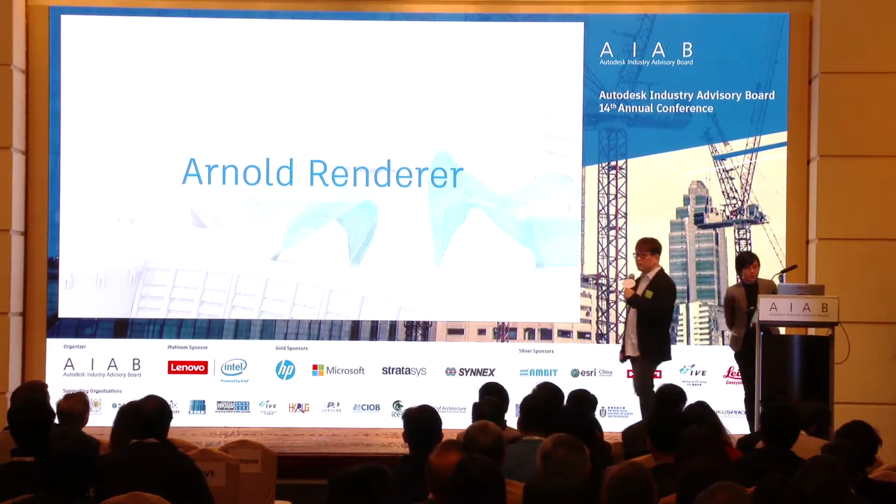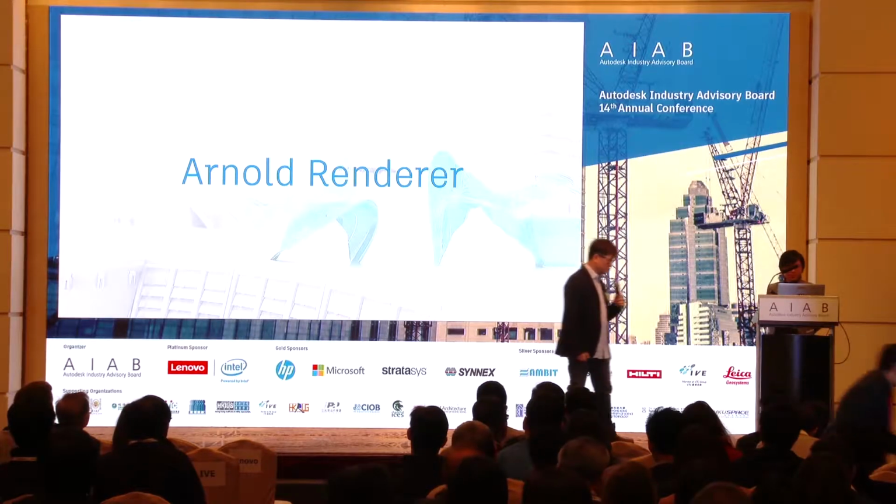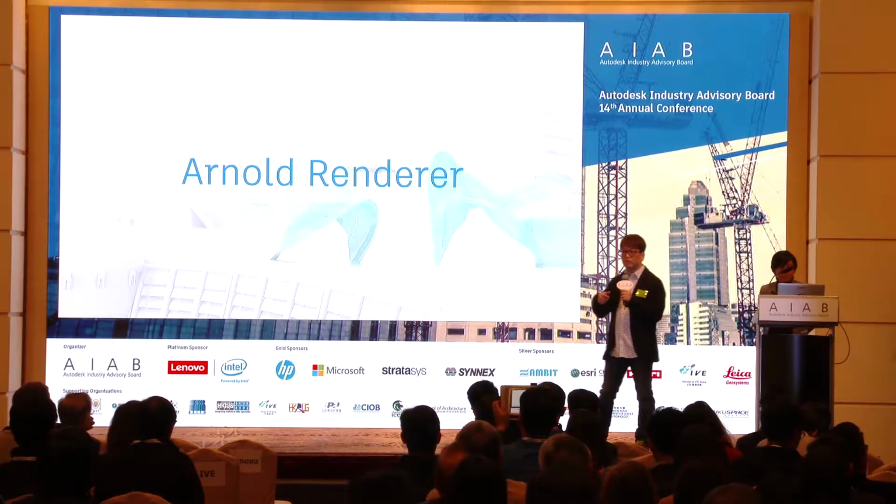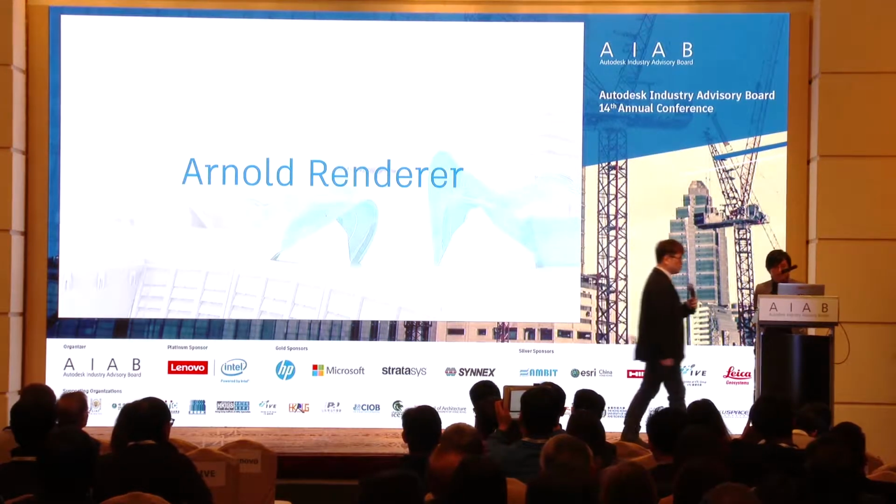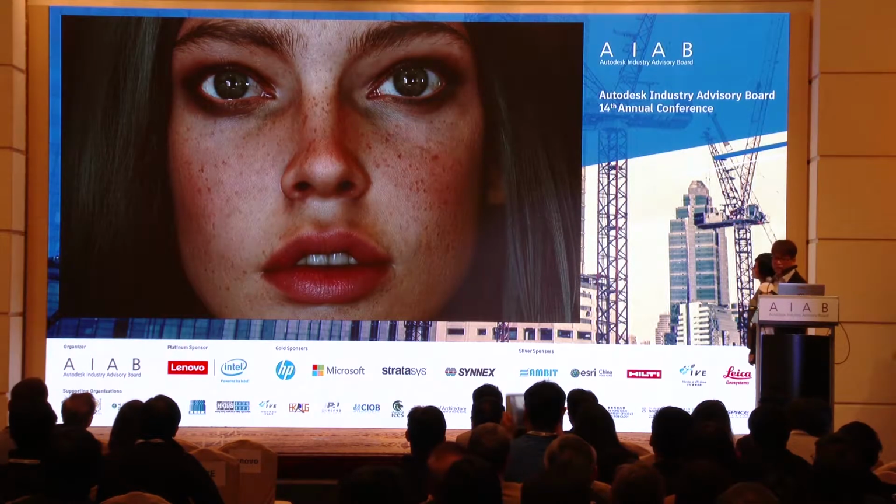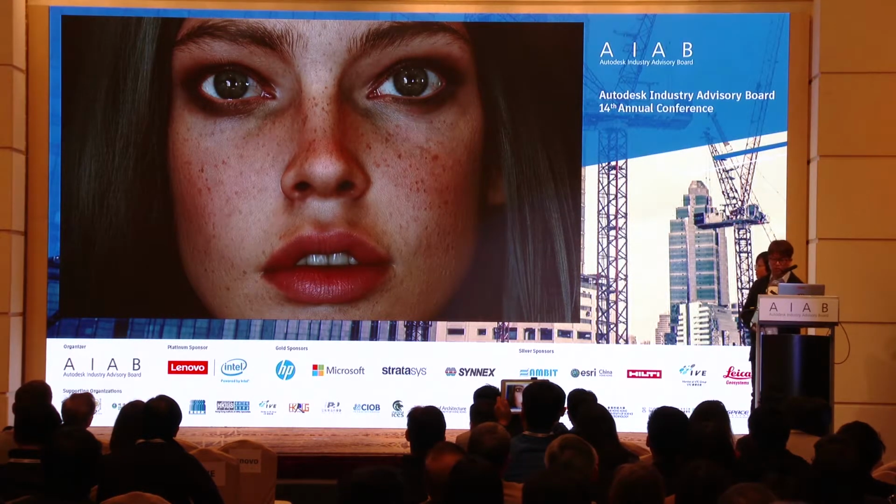Not finished yet. More: Arnold Renderer. Arnold is a world-class renderer. You name it, like Iron Man, Spider-Man, every great Hollywood movie uses Arnold for rendering. A picture tells a story, right? Whatever you use, Max, Maya, or third parties, you can use photorealistic picture rendering with Arnold to tell a story. Let's take a closer look. Another great story, rendered from a great picture by Arnold.